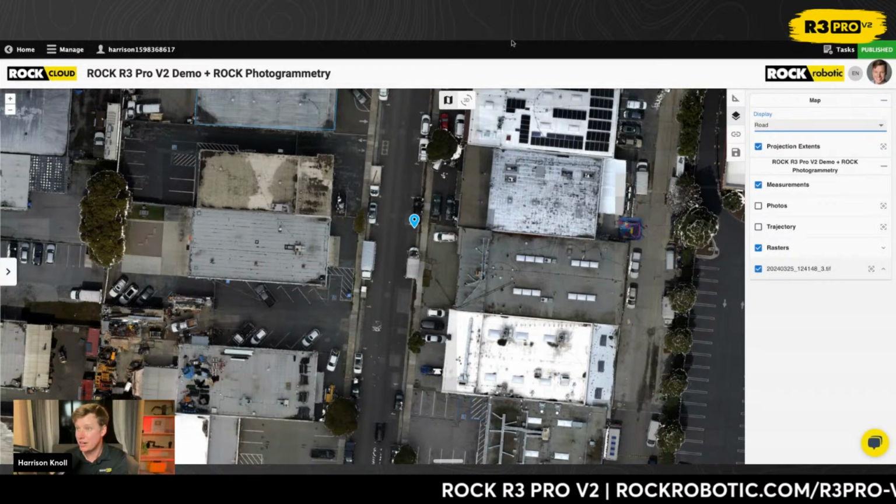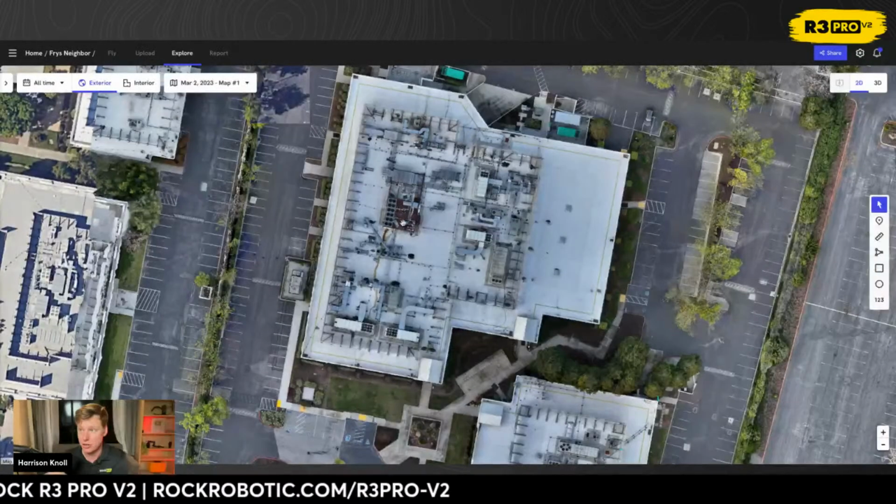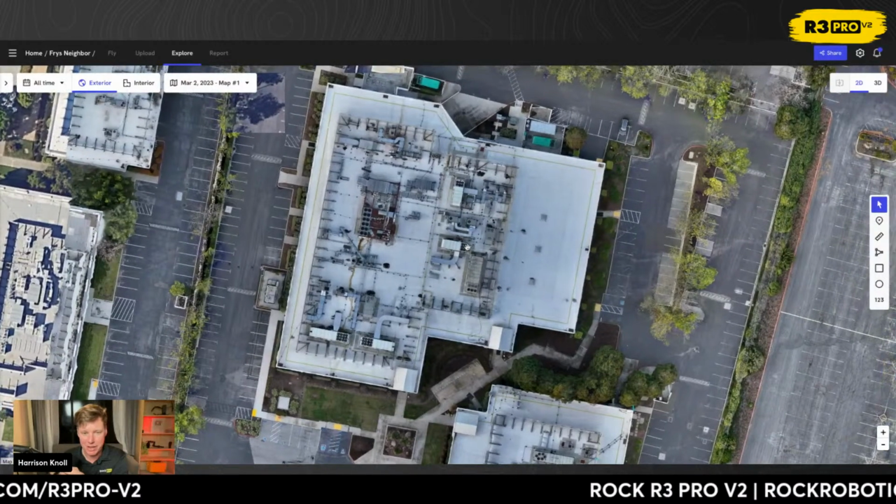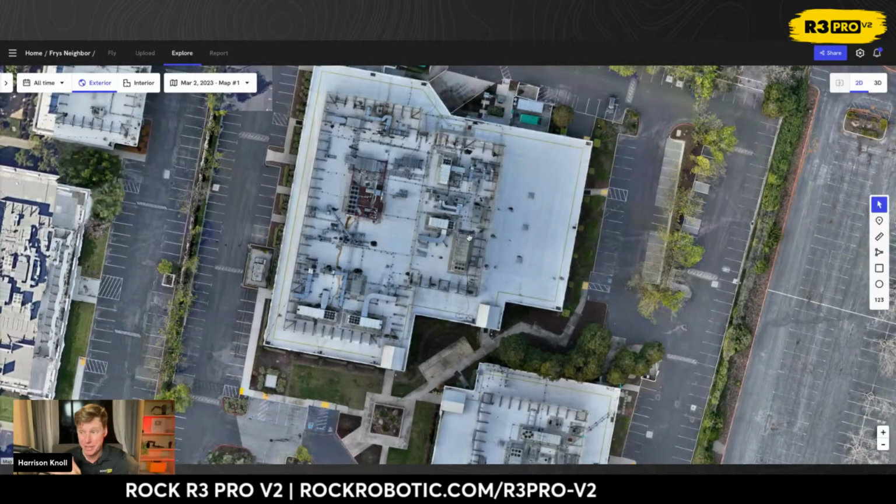So let me share, before I jump into this and start zooming around, I have a project that I did over here. This is in Drone Deploy. And this was a Mavic 3 Enterprise. And I believe I flew it at, I think I did 90 forward, 80 side. So a lot of overlap, and I flew very low.